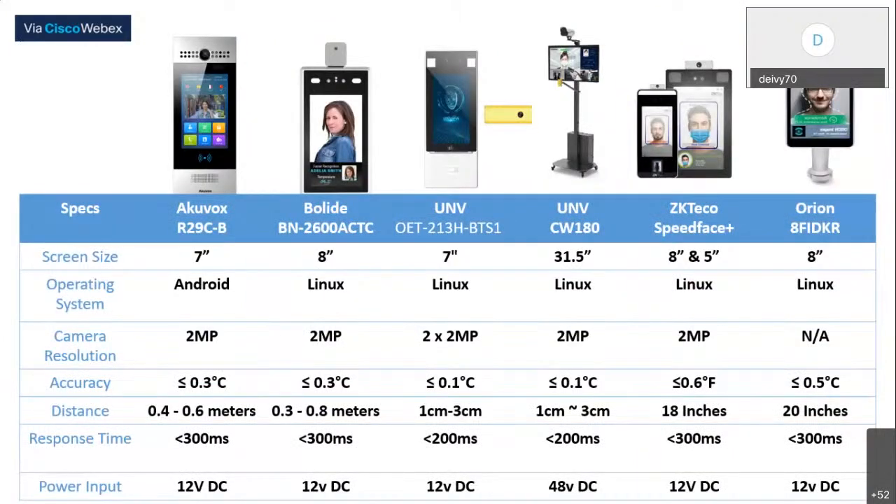We also offer access control with thermals. All of these are non-touch thermal detectors. As you can see here, we offer AccuBox, Volite, Uniview, ZK Access, and Orion. That's a new one. All of these run Linux except for the AccuBox, which runs Android, which is a little bit more customizable. Resolution is the same across the board except for the Uniview. That one has two megapixel cameras instead of just one.